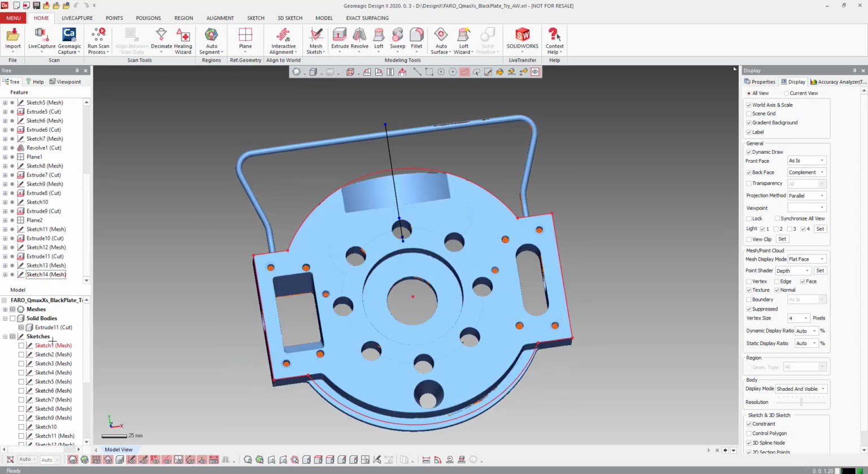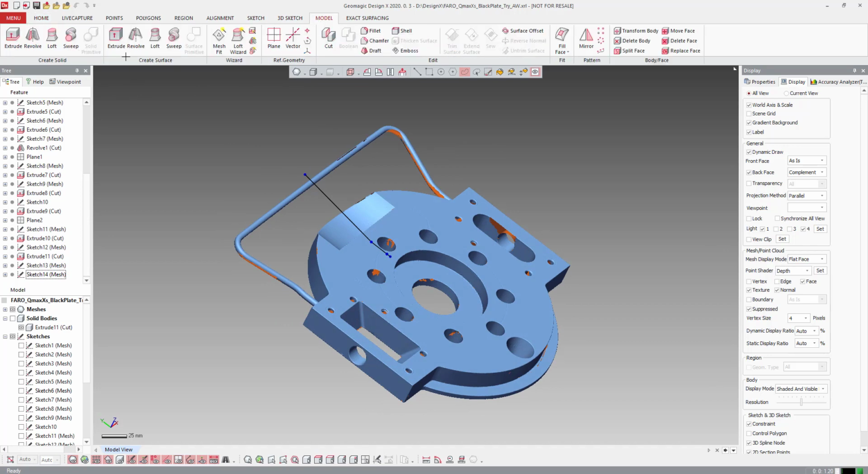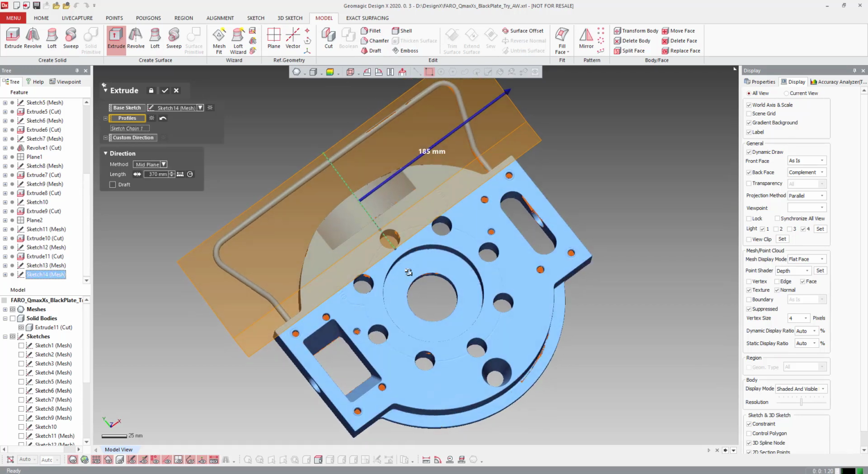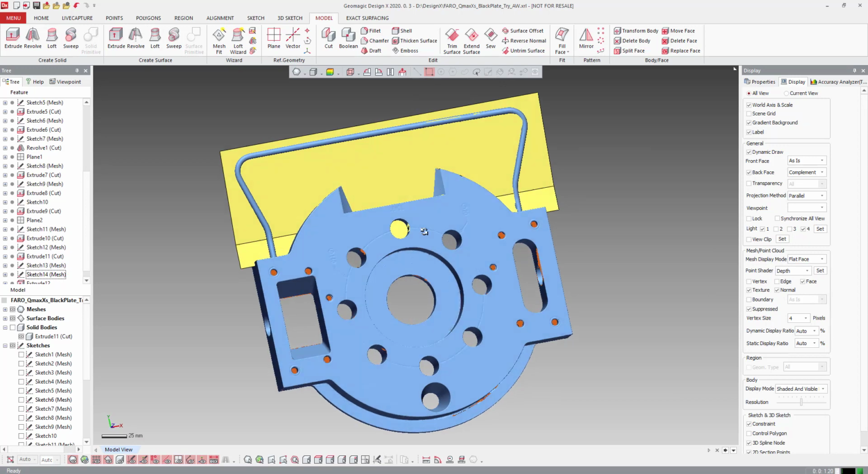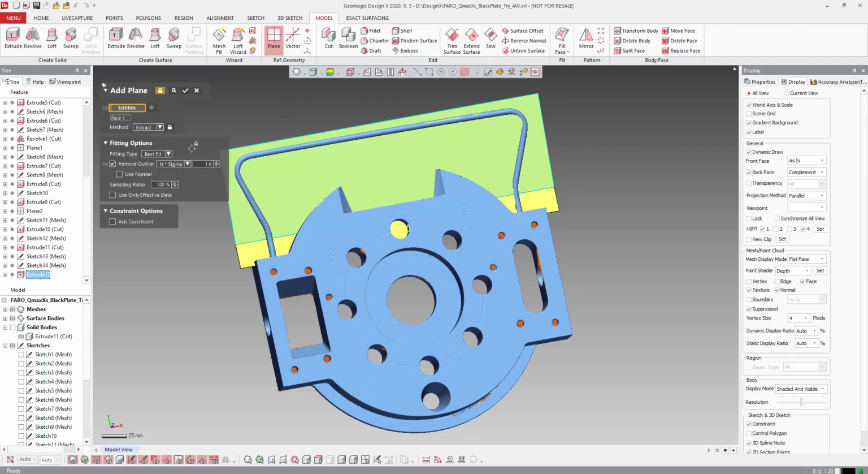So we'll have to make that first. Let's come in and we're going to do our model. We're going to do extrude. Grab our sketch here. I'm just going to do mid-plane. Come out past the ends of the part here. Okay. Hit OK with that. And I'm actually just going to make the plane. We don't really need to. We can just draw right on that, but I'm going to make the plane anyway. And we're just going to hit OK on that.